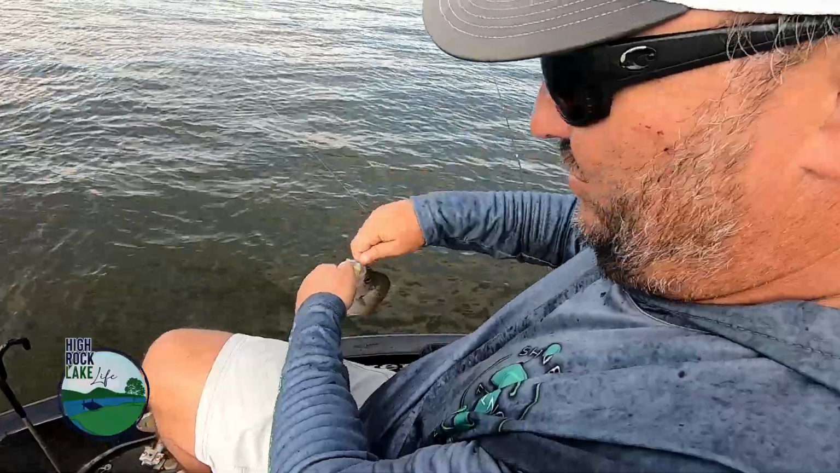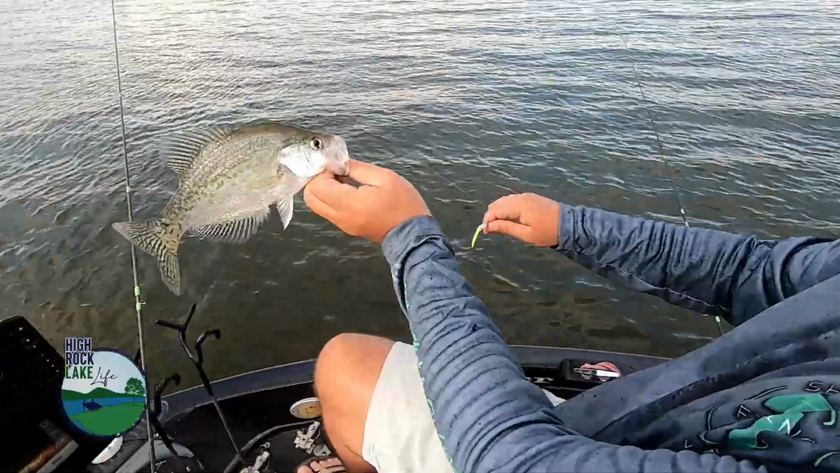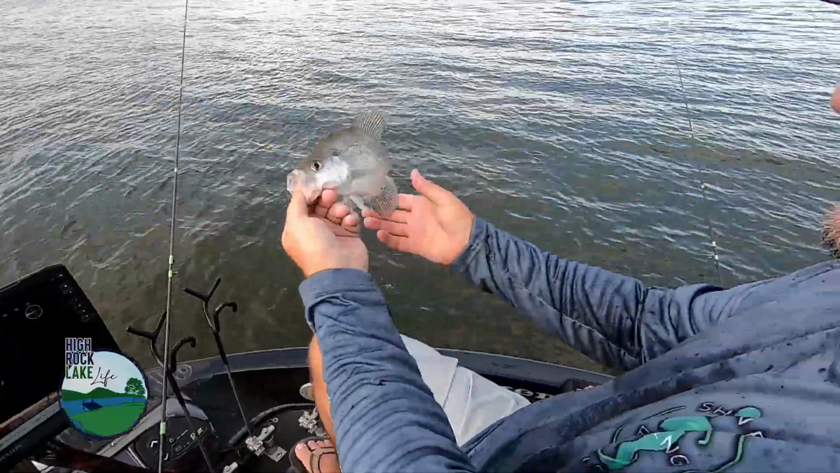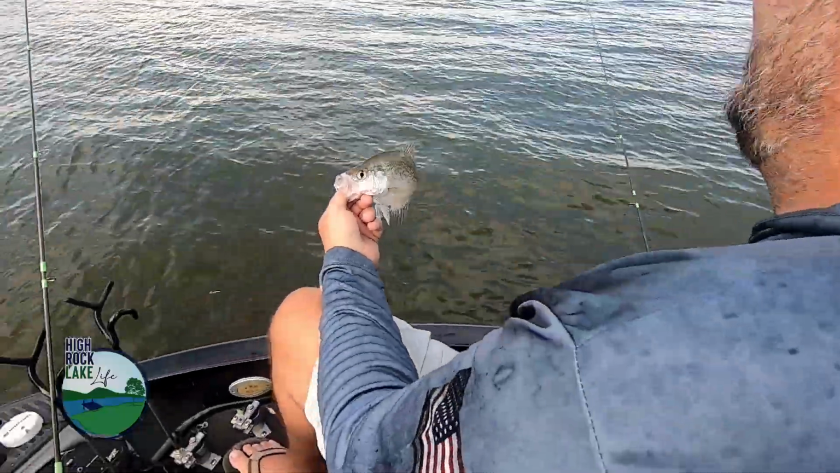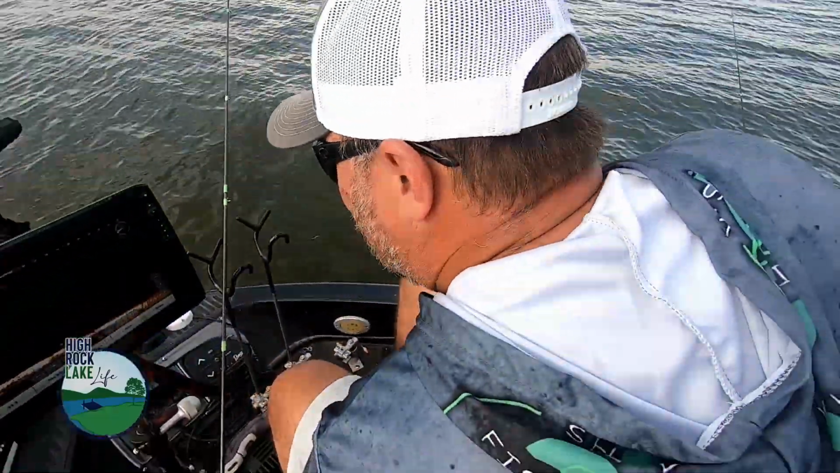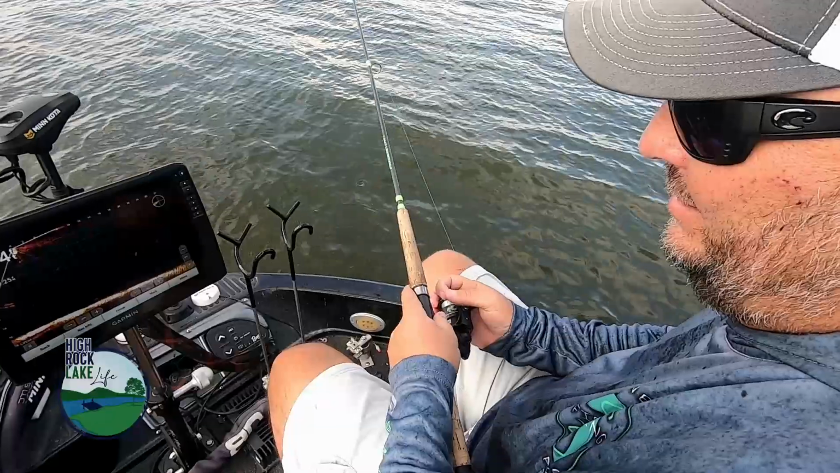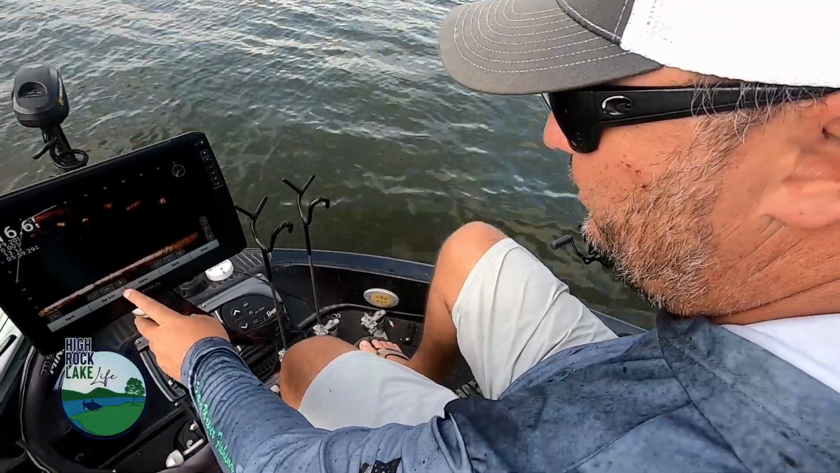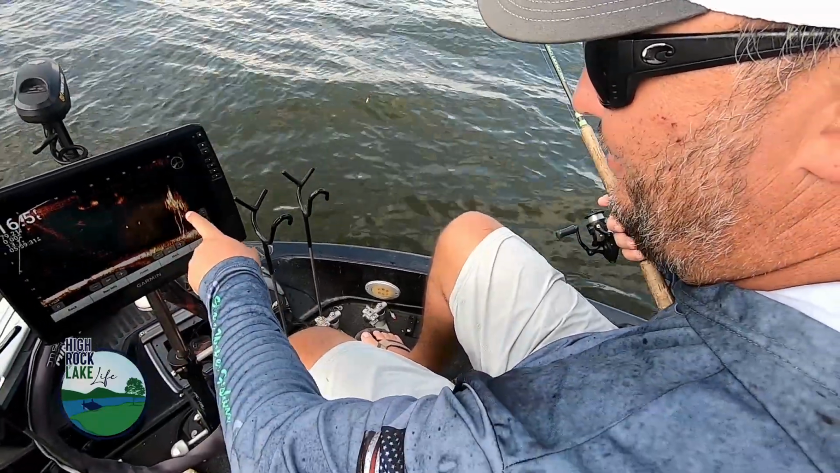Out here on these fish, what we've done is some of them moved off the brush pile and scattered out a little bit off of it. We're catching some nice eater fish just right off the edges of these brush piles. And most of them, when they're scattered out, you're going to see they're going to be right, yep, see how they stack right back up on it.